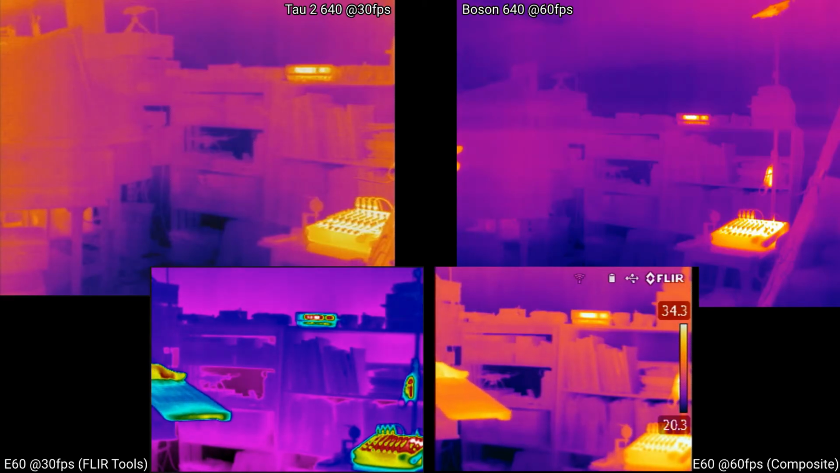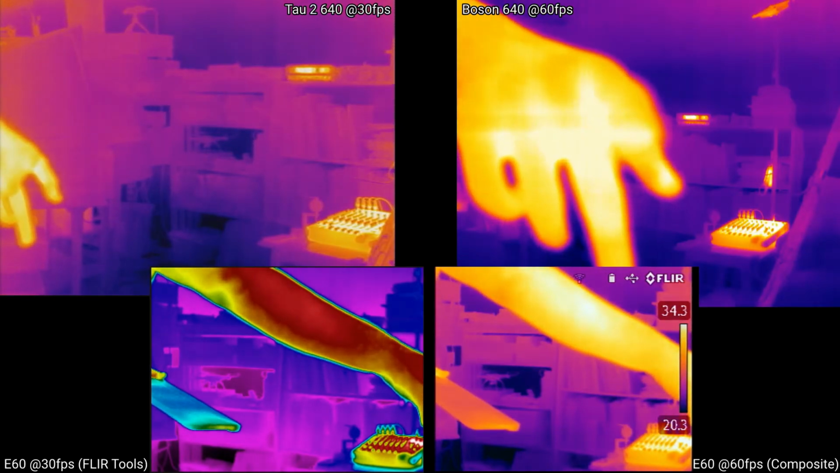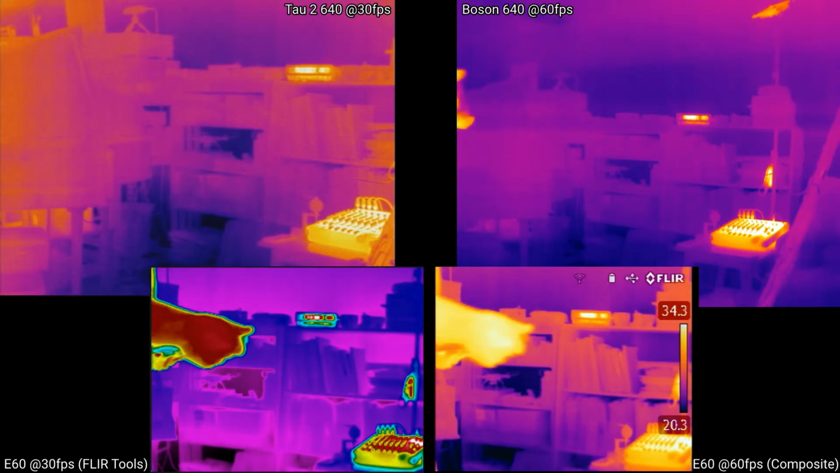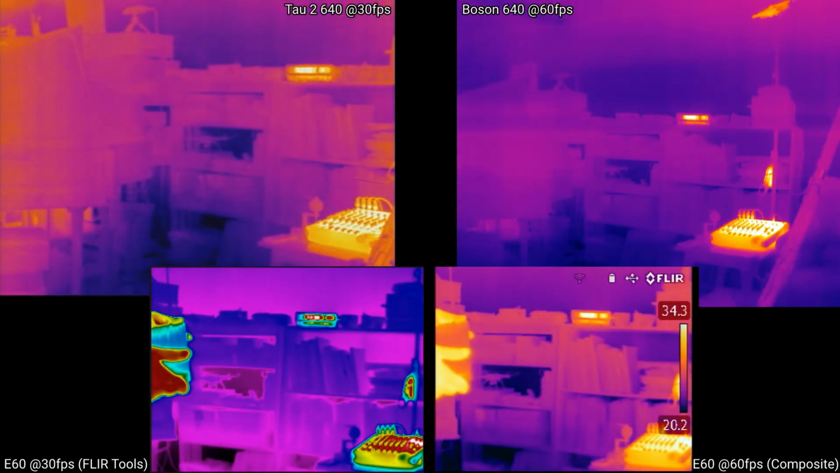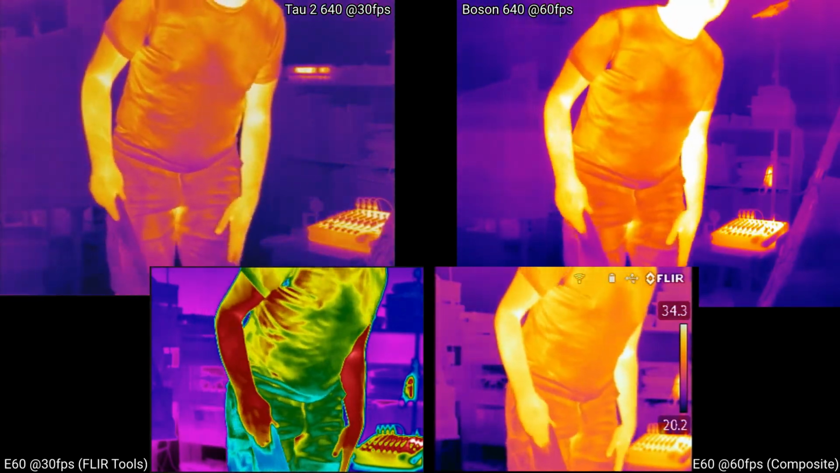It's worth mentioning, I didn't mention this in the first place, this Boson is the professional grade, so this is the mid-tier of the thermal sensitivity, whereas the Tau 2 is actually the commercial grade. It's the lowest thermal sensitivity rated, and yet I think the Tau 2 shows pretty clearly that it has better thermal sensitivity than the Boson.